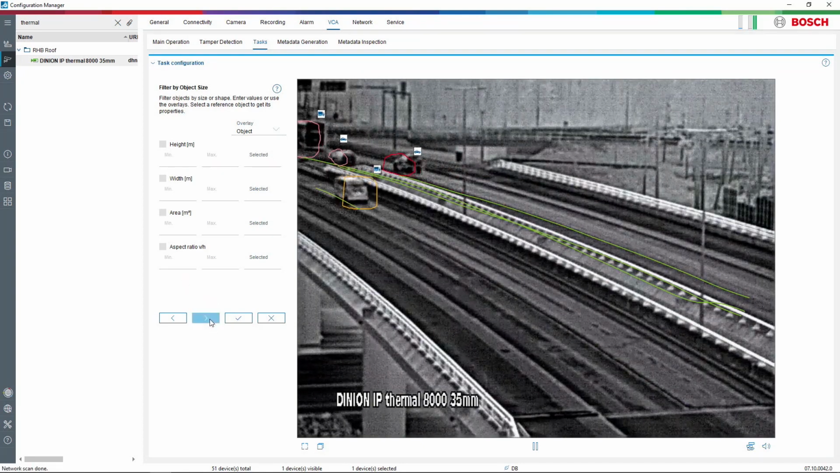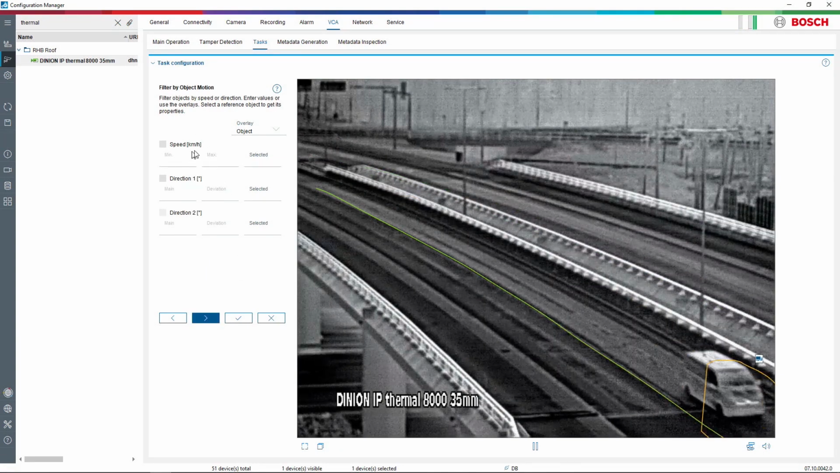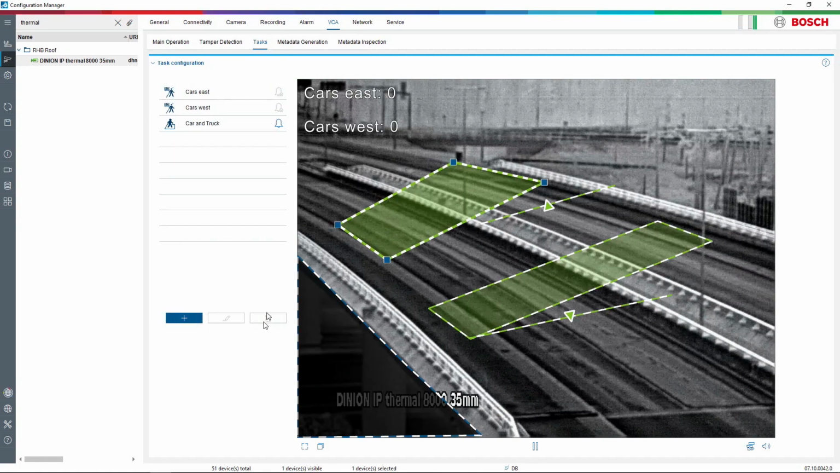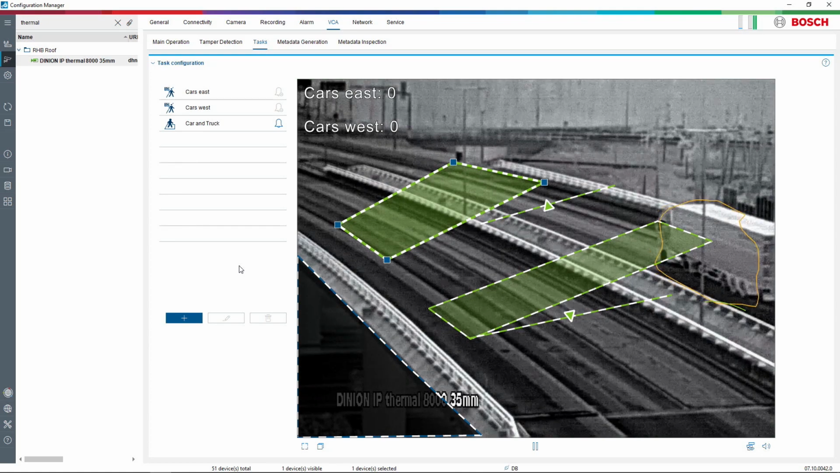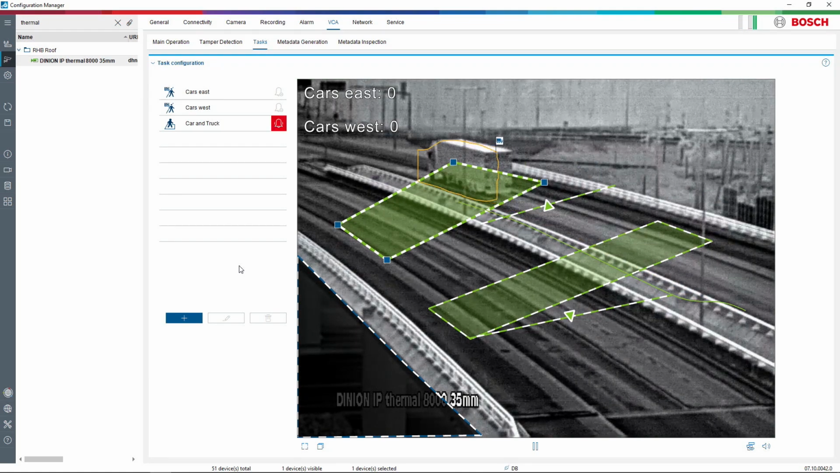Correct. And if I press next again, I also get the speed option, so I could make an alarm if someone is going below a certain speed, if I would like to. And now I can press finish. And now we should have an alarm if a truck or car is going this way, but not the opposite way. Okay, and you can also see that the counters have now been reset.